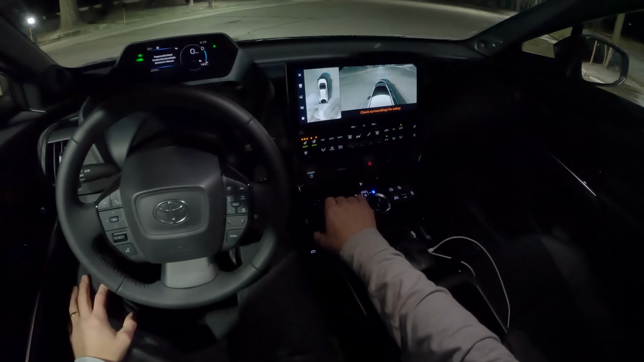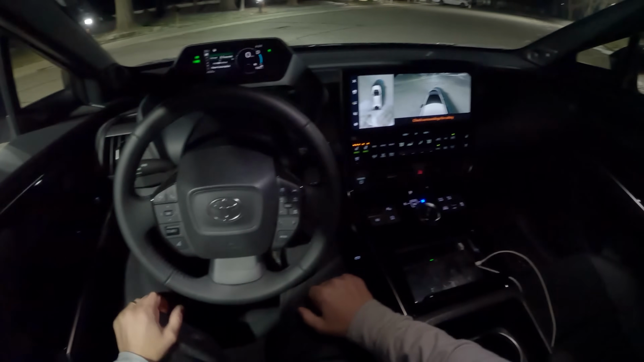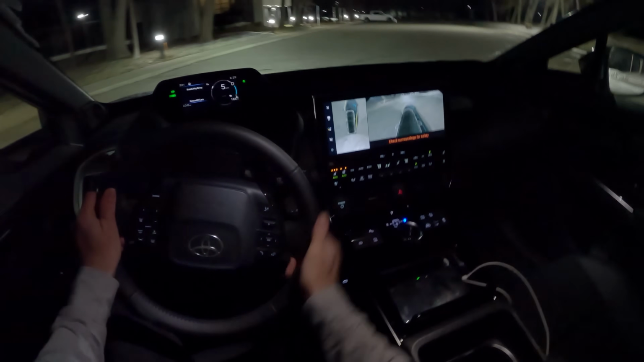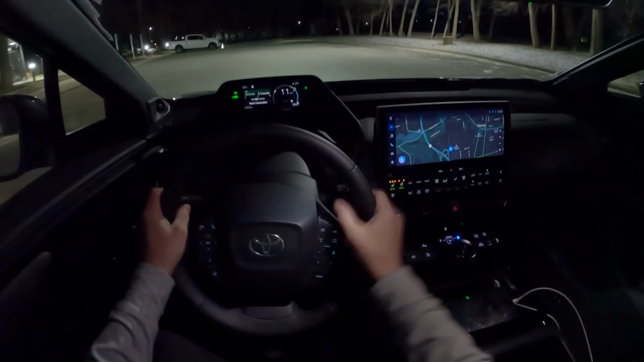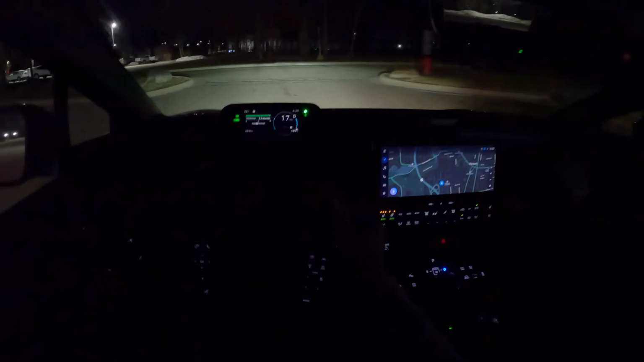So we have an eco mode, a button here to view our cameras, which is nice. And then there's this regenerative braking mode. It's called Regeneration Boost. Except the problem is, in cold weather driving, it's pretty much unavailable until you've driven the vehicle for about 30-40 minutes. And even then, it has issues with putting charge back into the battery. So cold weather performance is kind of an interesting topic of discussion in this bZ4X.